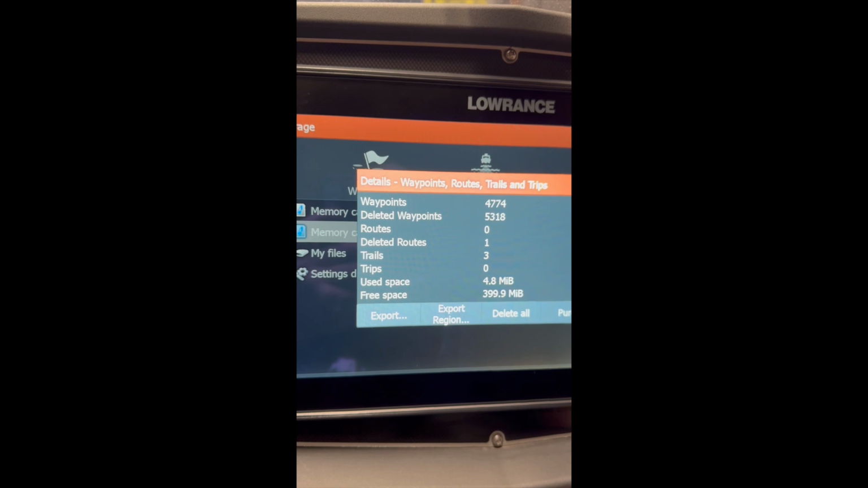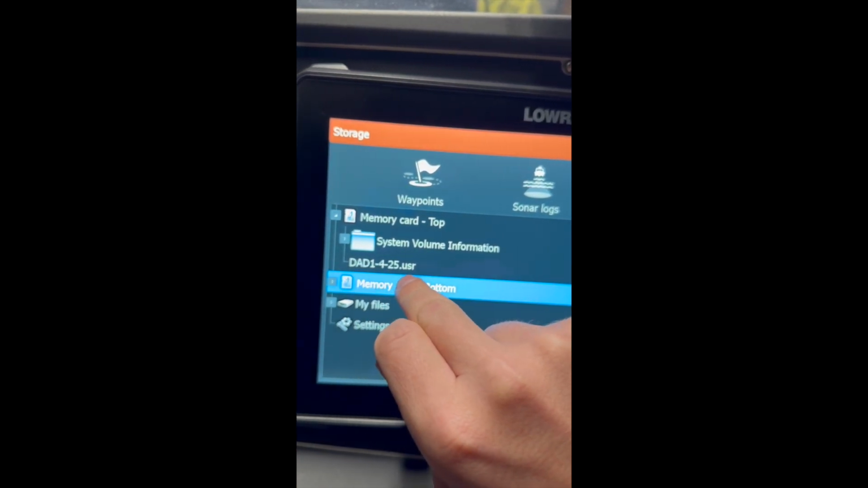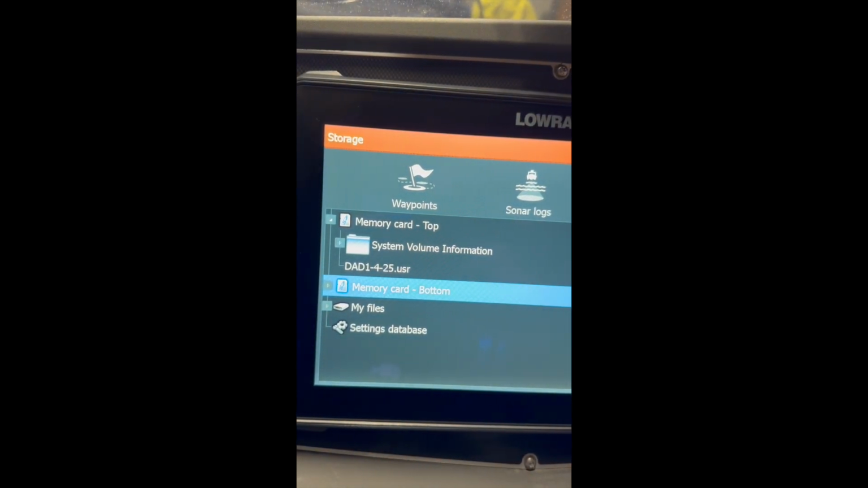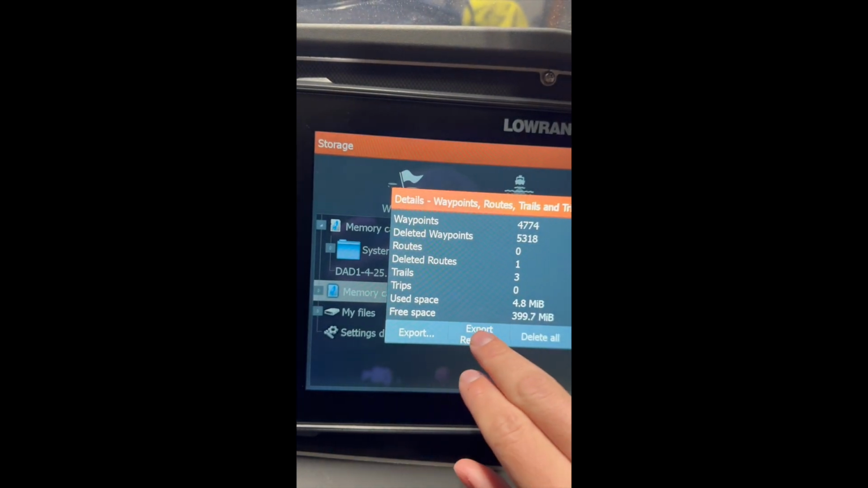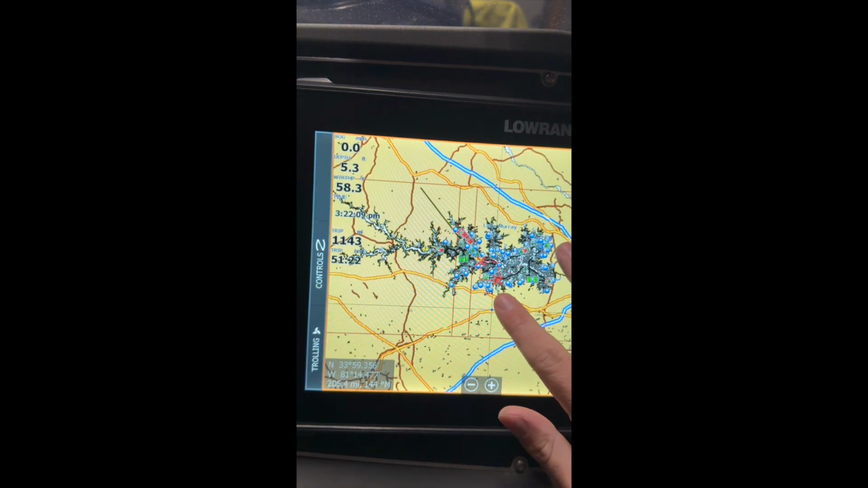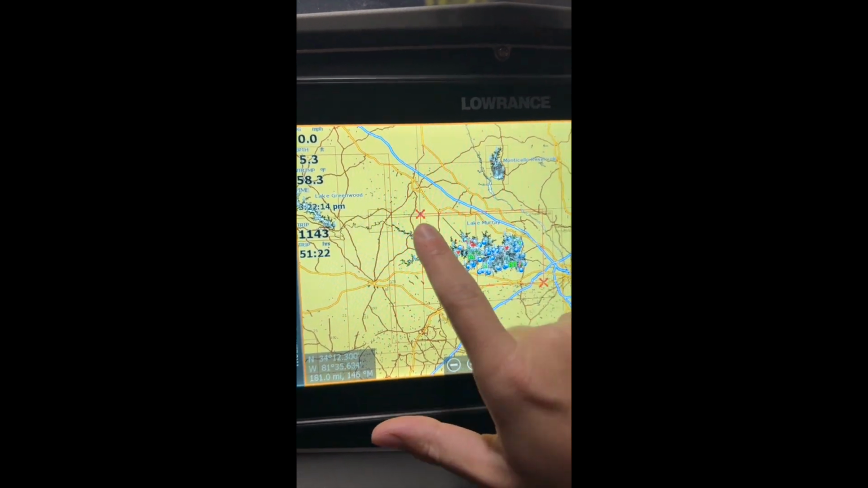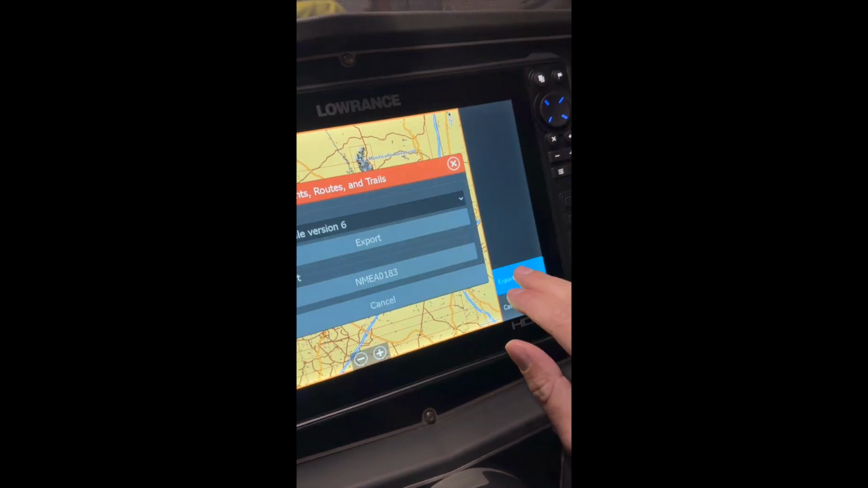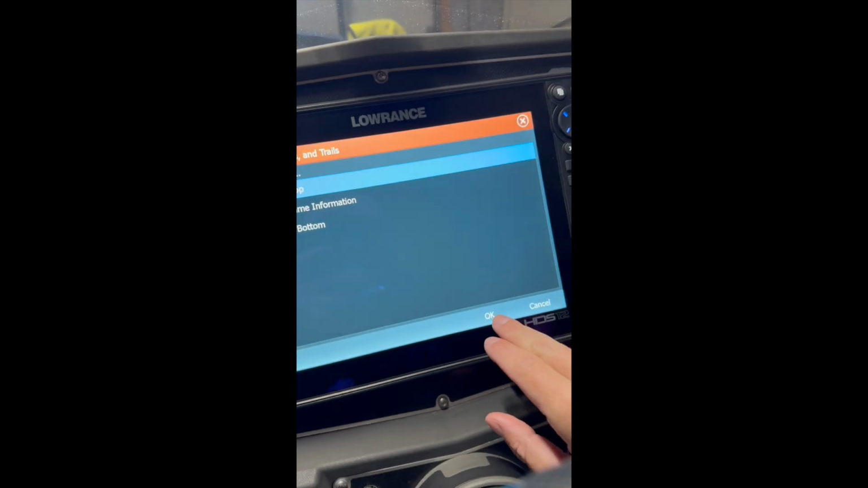Okay, so now you should be able to go into memory card top, and you'll see this file, dad1425.usr. Now what I'm actually gonna do in order to start dividing this up, and I won't show you all of this, but this is gonna be an example of what I'll do. I'll go to export region. Let's say I wanna pull Lake Murray off of this, which I do. Then I'll drag this red box around the lake, right? And I'll hit export, which is over here. Export here, memory card top, okay.